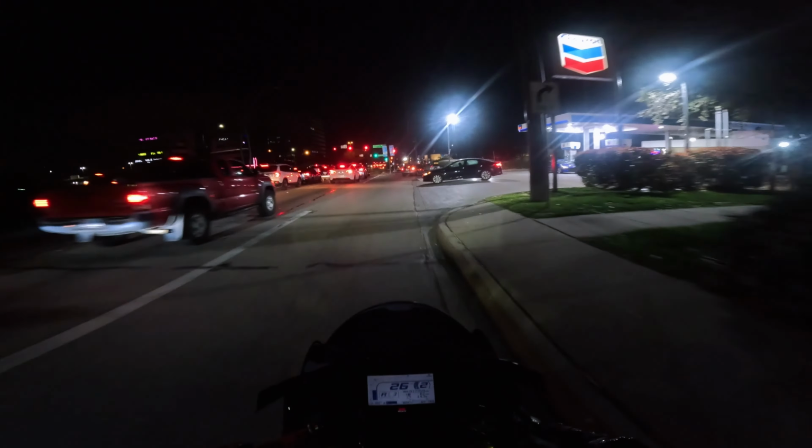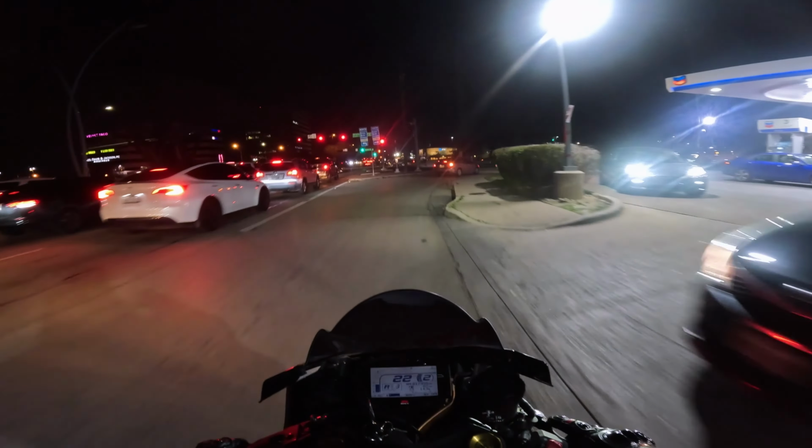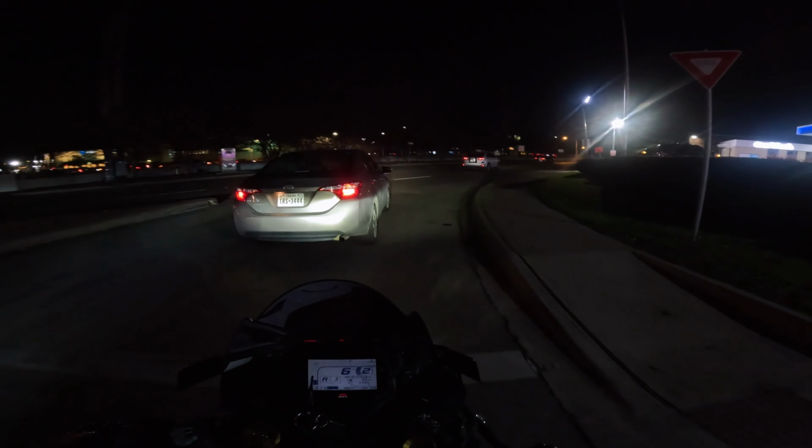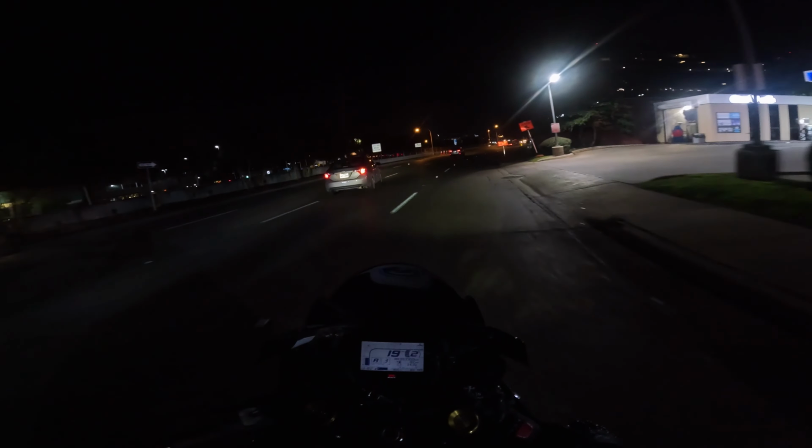If it wasn't for this bike, I would have probably got a ZX10. Even though the dealership wanted me to get the R6, I think. Yeah, they wanted me to touch the R6 or, I think, the R7. Yeah, they were trying to violate.